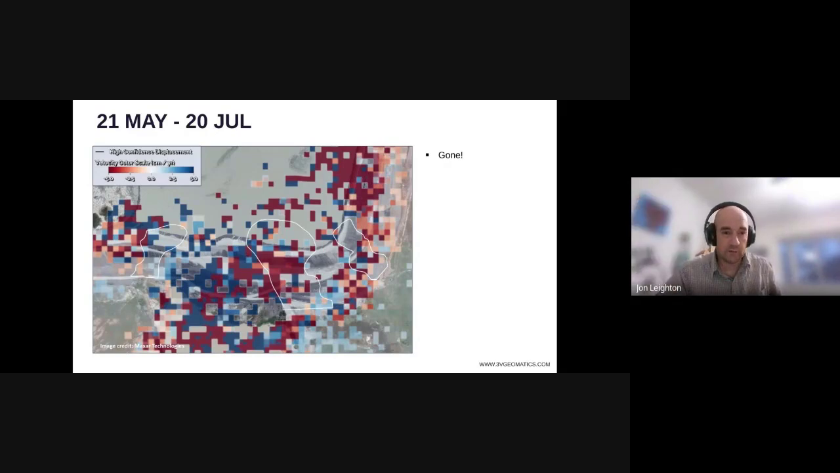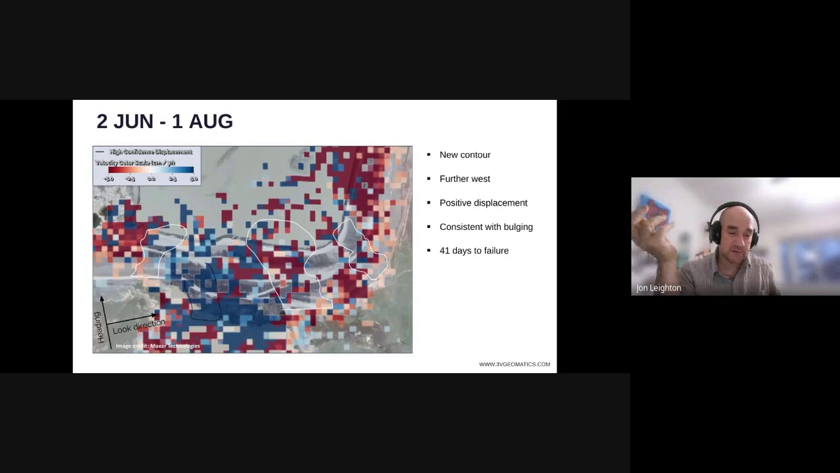But then on the report after that, on the 1st of August, for the first time, we see a new contour appear slightly to the west. And this is in an area of positive displacement. So this is moving towards the satellite along this vector. And this is interesting because the dam here is oriented sort of east-west, but at this point it curves slightly southeast. So we would have some slightly better sensitivity here.